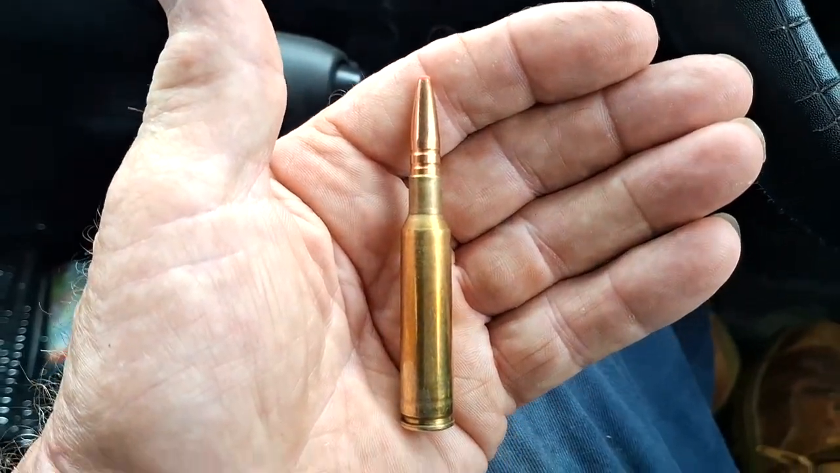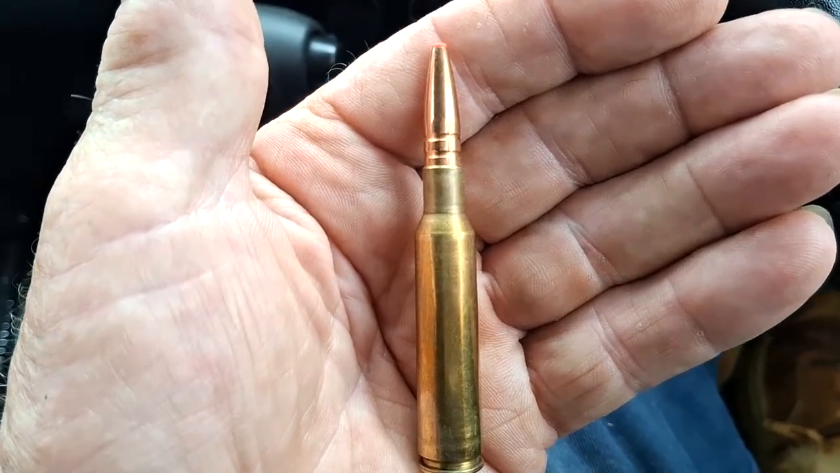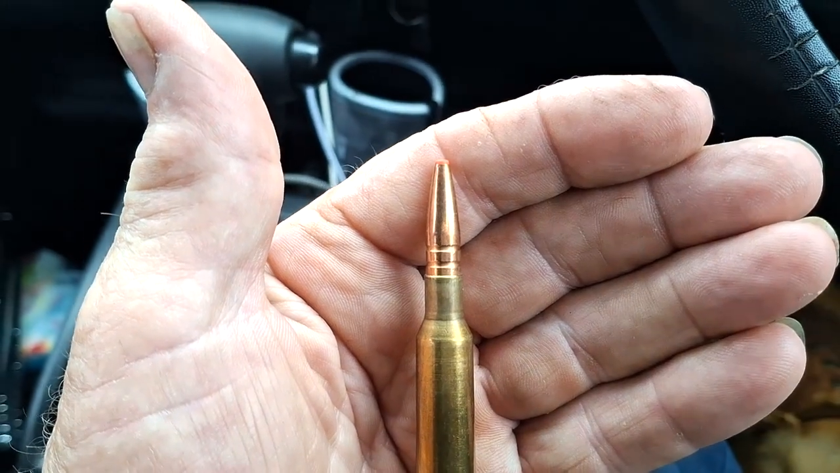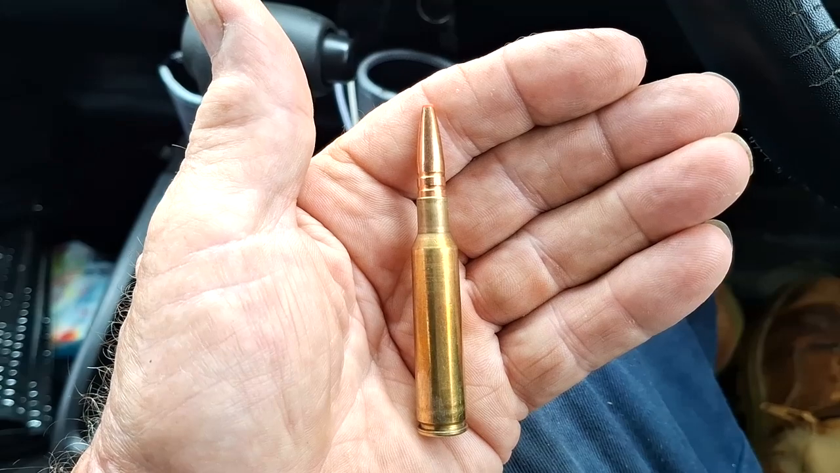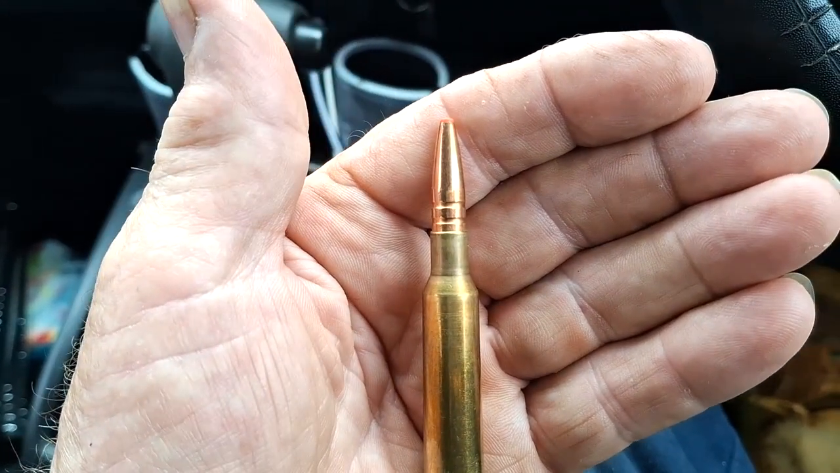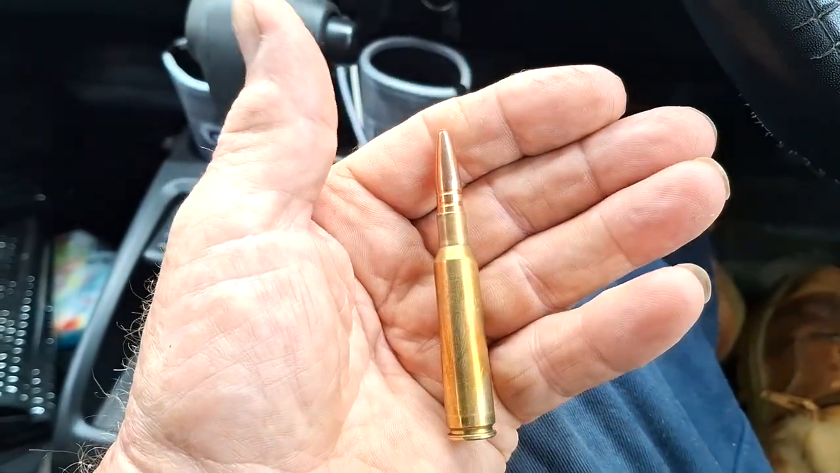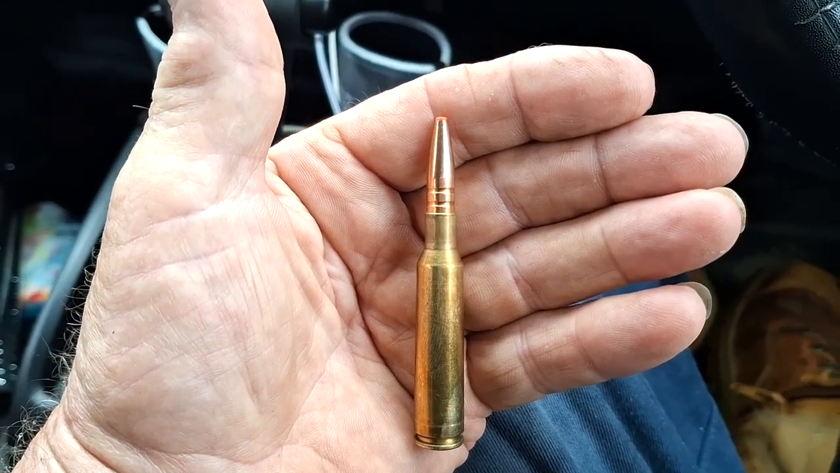Yeah, this is those 140 grain ECX copper monolithic bullets I was talking about. I'm trying them in the Swede, possibly trying to copy the Barnes. As I said, the Barnes are a real blender in the Swede when you get it right. These are 140 grain. Very keen to try these out and see how they perform on the piggies. So I'll let you know.